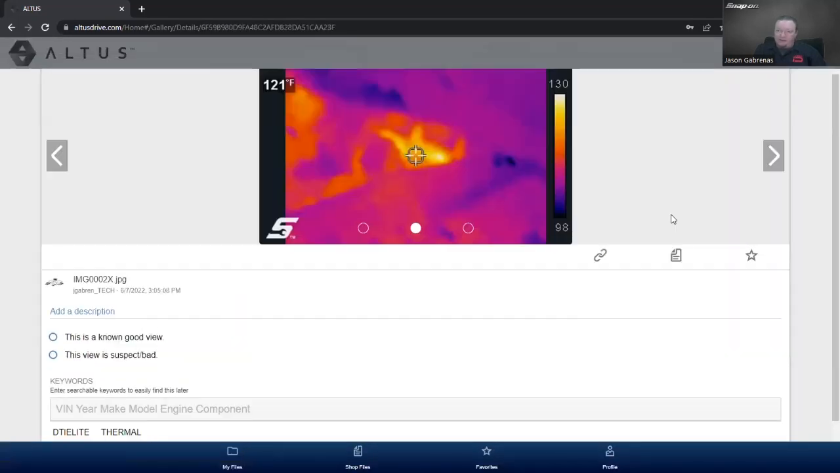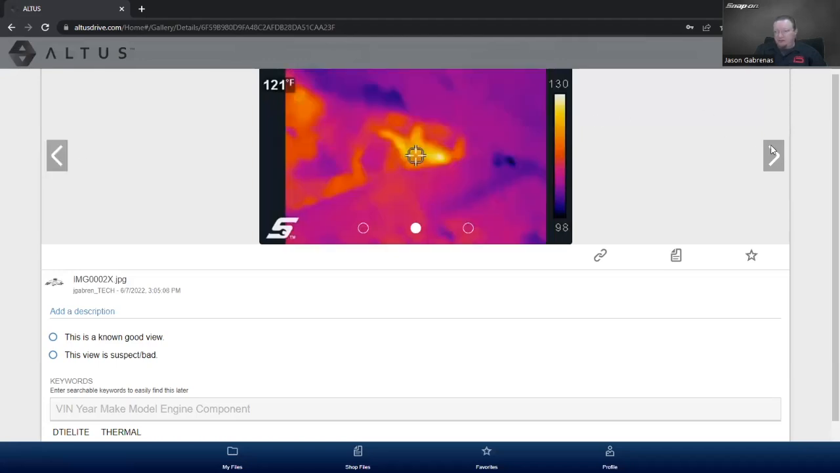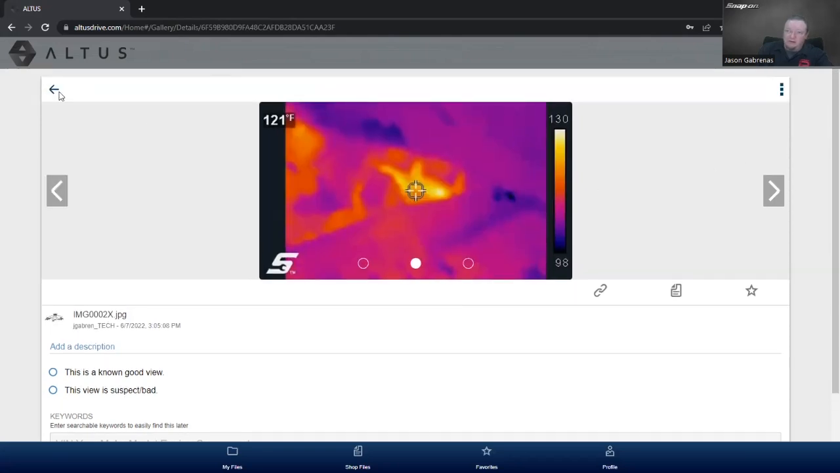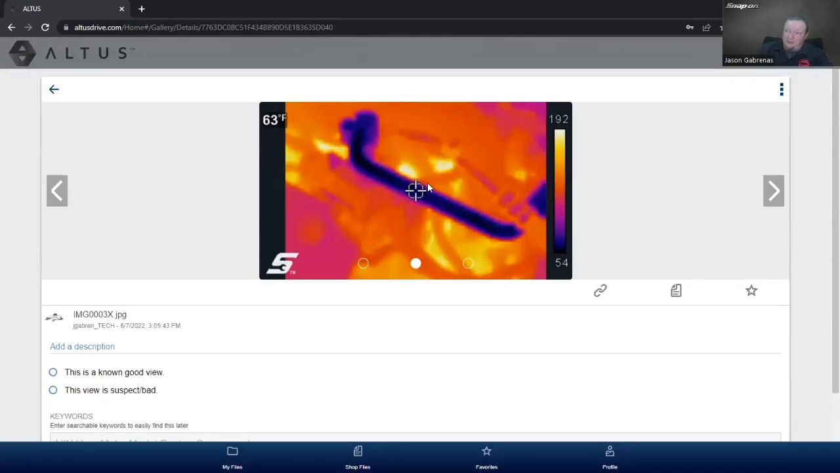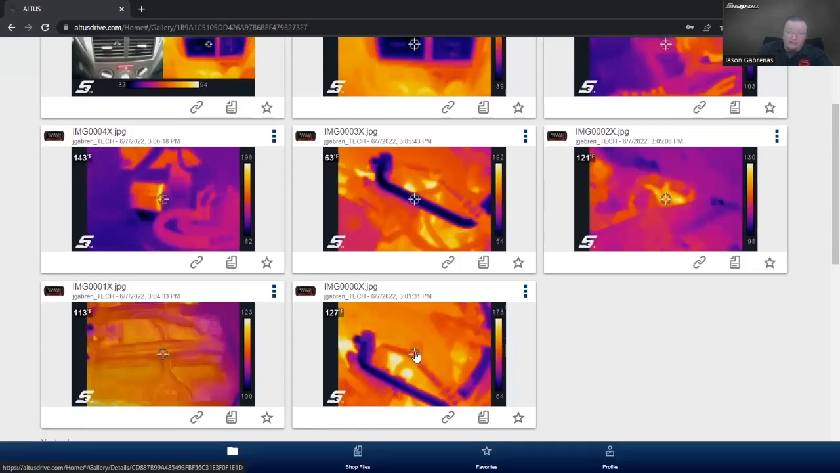Come down here, what's this one? This one is, let's see. Oh, fuse box. So we got a fuse there, a couple relays, and we can see those relays are functioning, and they're getting warmer there. So there's my no information, middle, and of course my full picture there as well. This one's the AC again, but it's focused on the low side, so 63 degrees on the low side versus 127 degrees right on that cap right there. So a little bit of a difference between the two.